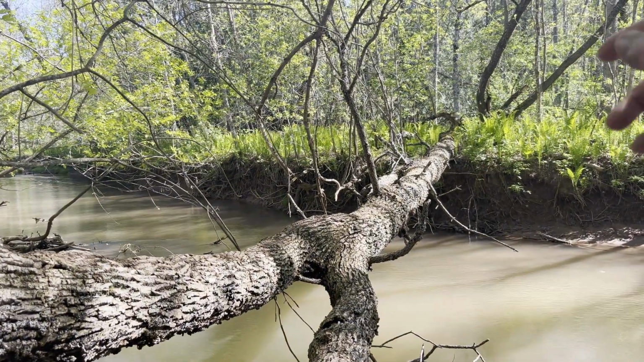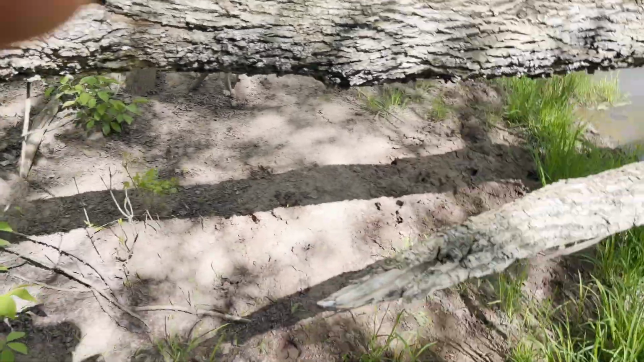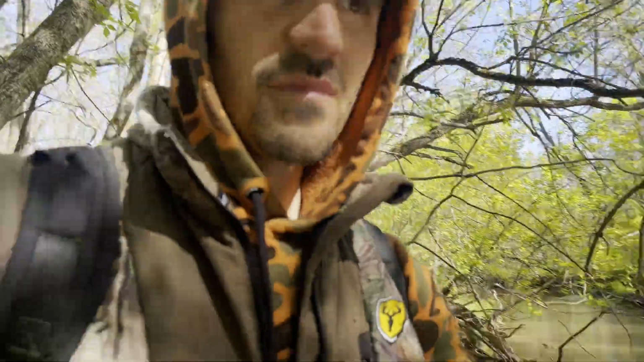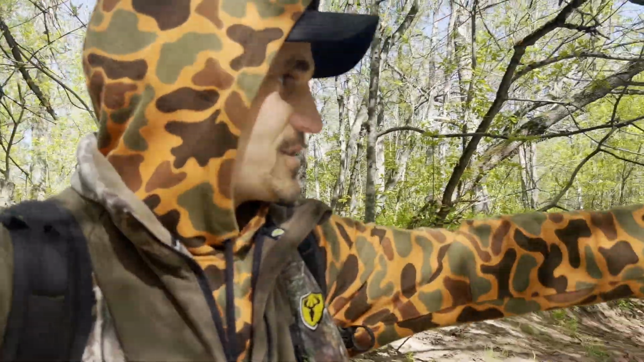Kind of makes for some interesting perspective, but in theory, this is not the best way to set up a camera on a log crossing. So you really want to get not completely perpendicular to the log, but maybe 30 degrees or so to the log.